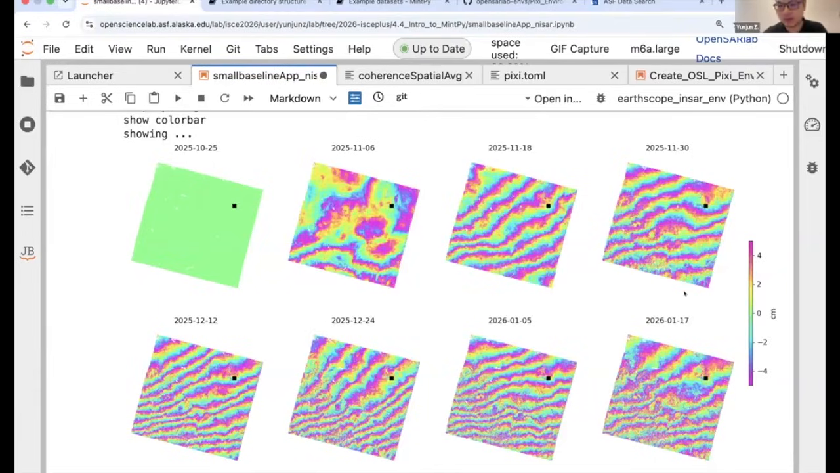And here we plot these in a fashion where we rewrapped it into the -5 to 5 centimeters, similar to wrapping into minus pi to pi, but the whole thing is actually unwrapped.